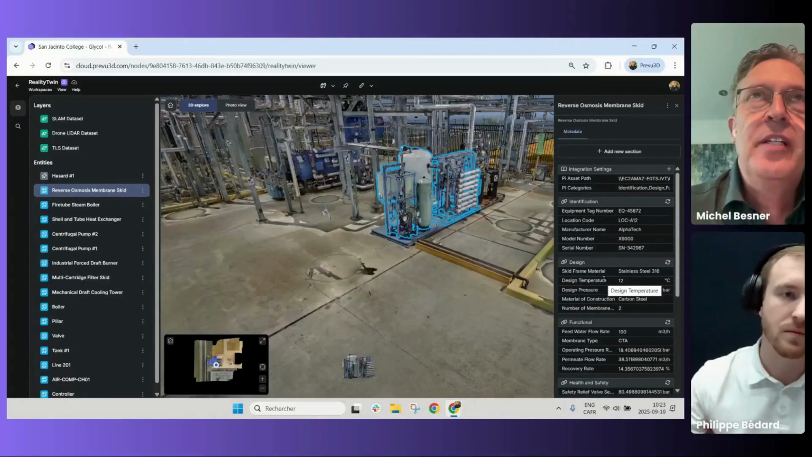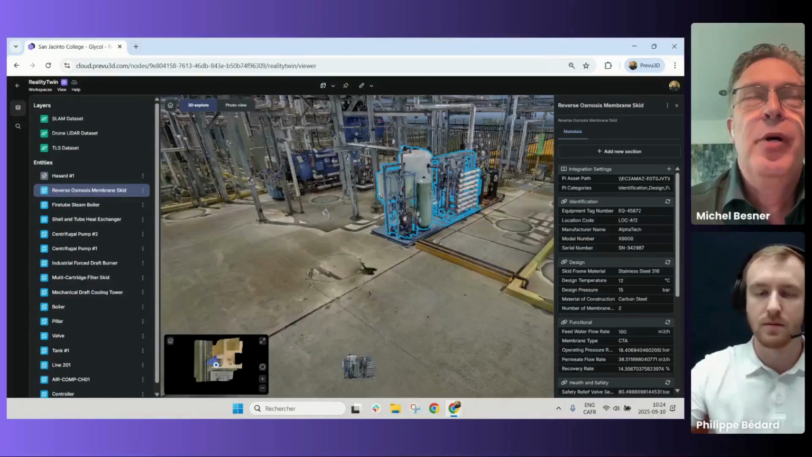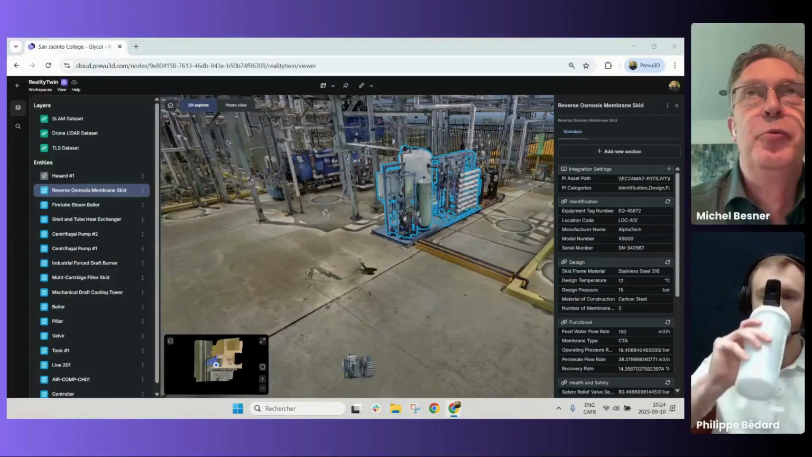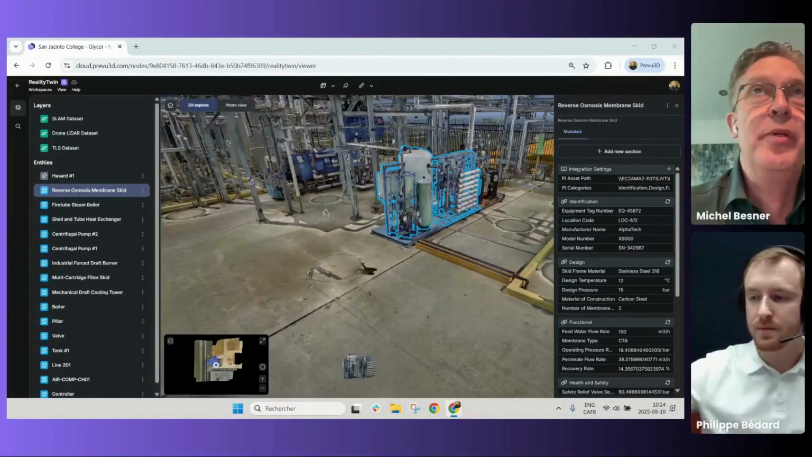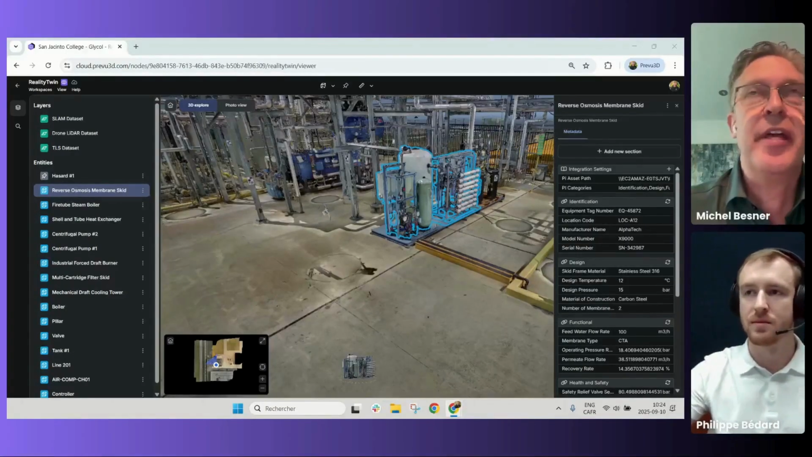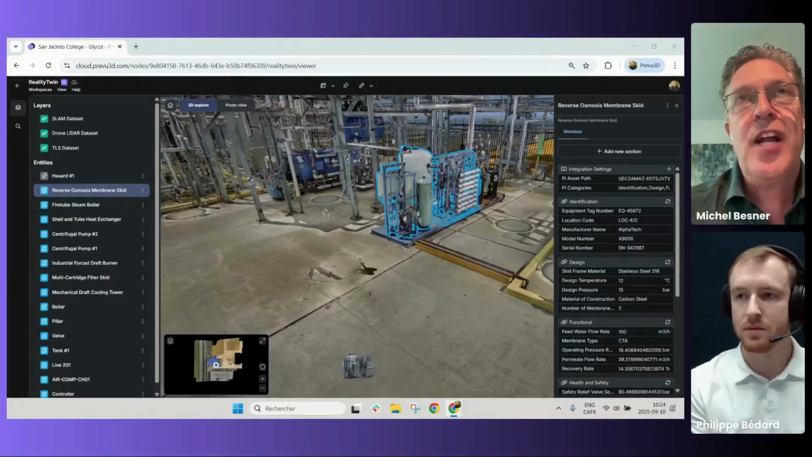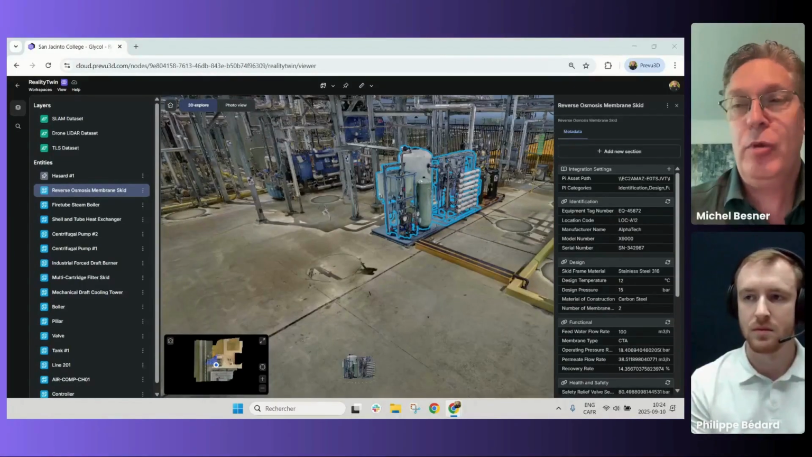Key thing here is that any company has data in a bunch of places, right? Our goal is not to have customers move their data. There are already companies with initiatives to centralize their data in different systems like SAP and other places. Really what we're trying to solve is the challenge of visually understanding your space and connecting any data you might have into that visual layer.